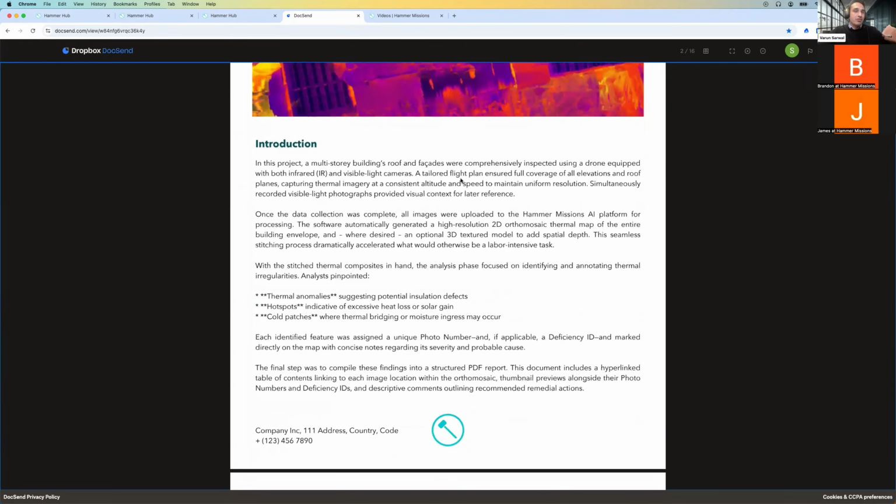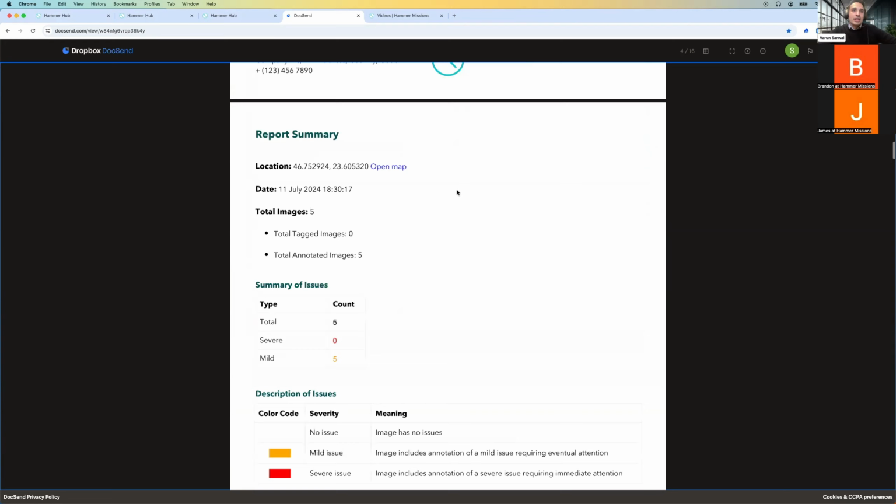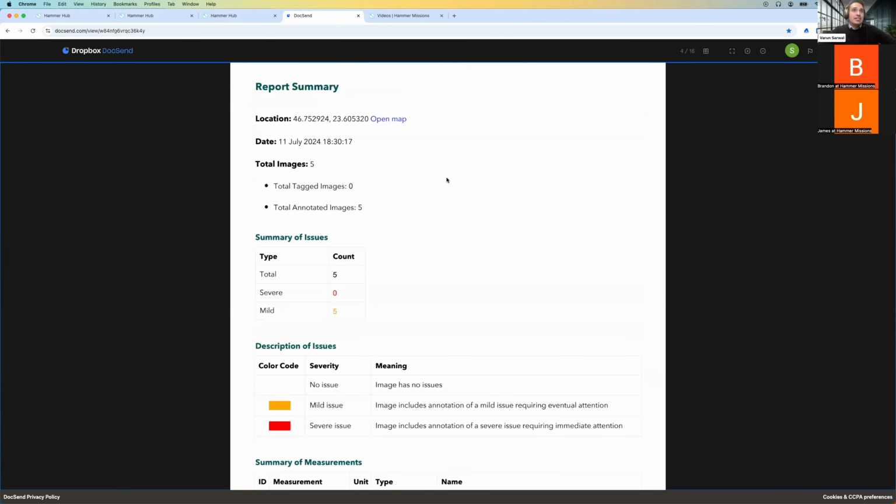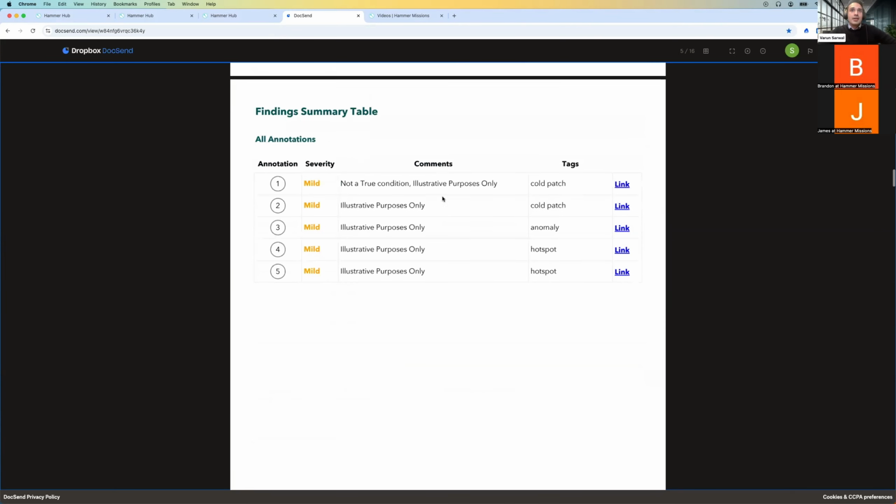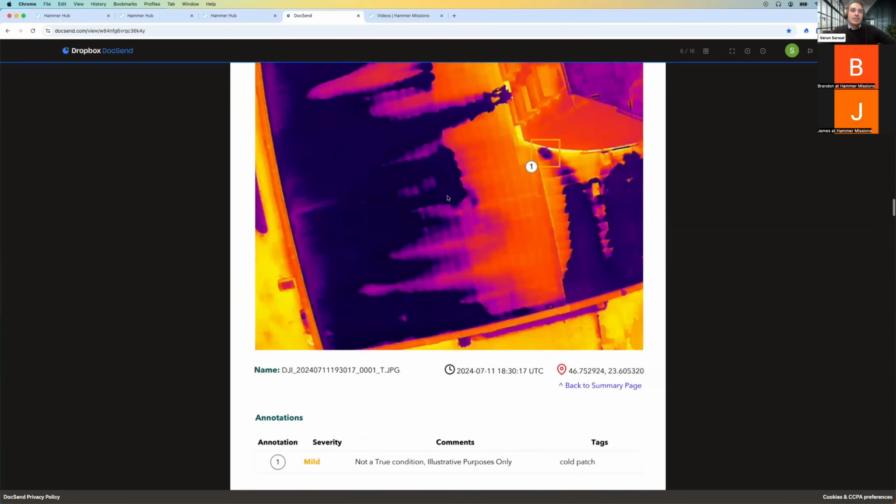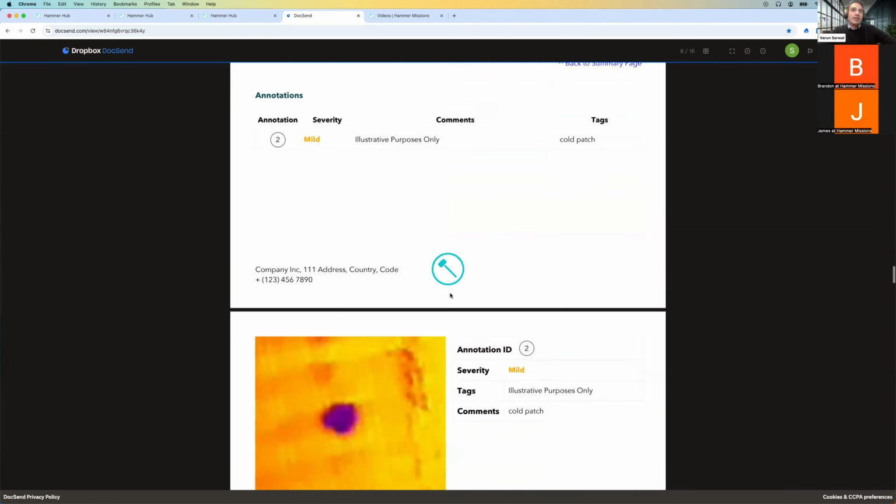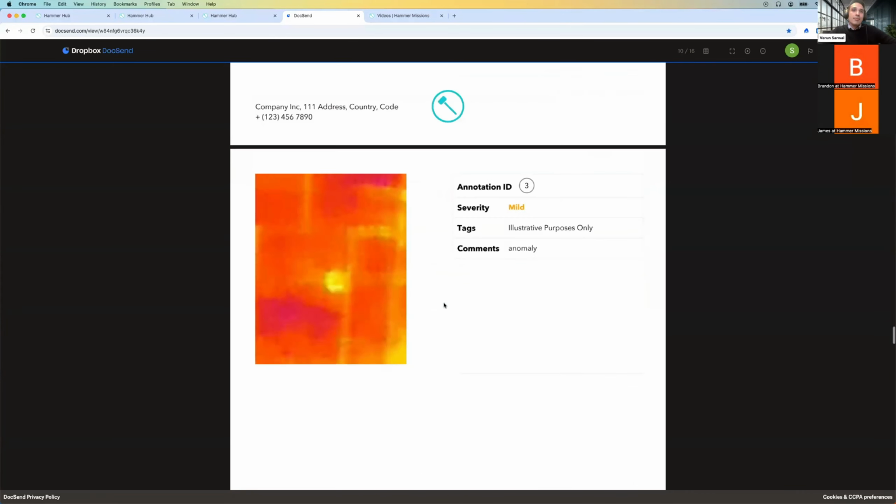And you can also add the executive summary talking about all the different observations on this particular project and what the report will go through. It goes through the survey, the location, the time and date when this survey was conducted. Then it shows you all the different annotations, hotspots and cold patches. You can click on any one of those, and it goes into what the specific anomaly looks like, where it is in the drone photo, and the report cycles through all the different anomalies that have been picked up on the roof.